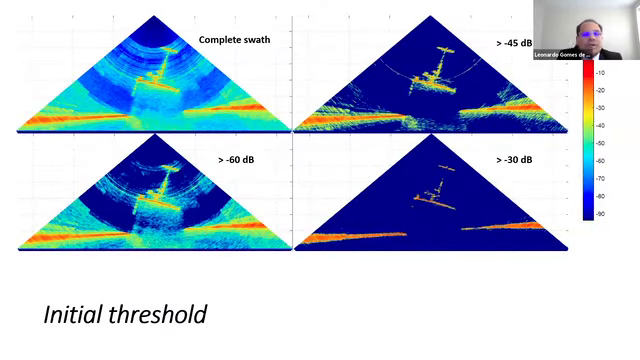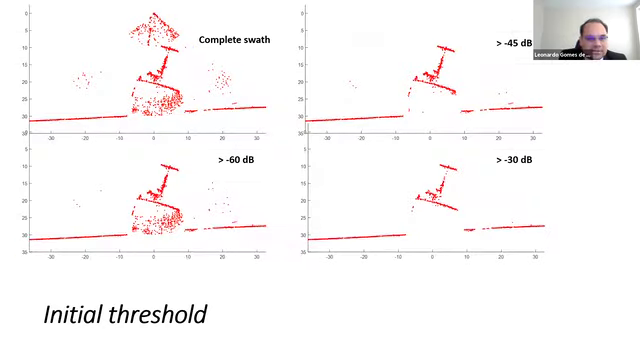So to reduce the amount of spikes, a filter, which I call initial filter, or manual filter, is applied to the entire swath, and it rejects all elements with amplitude less than the reference value. So here is the complete swath, and here I'm rejecting everything below negative 30 dB. It's just a way to filter my initial data to perform my automatic threshold. Why do I need this?